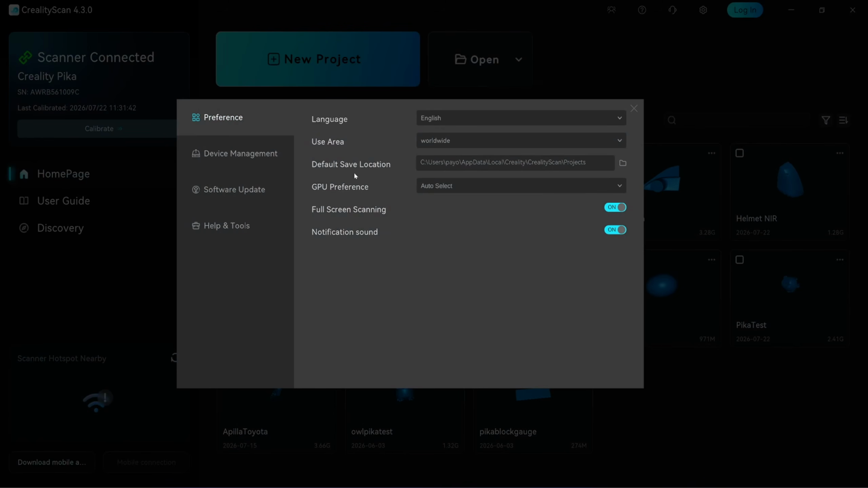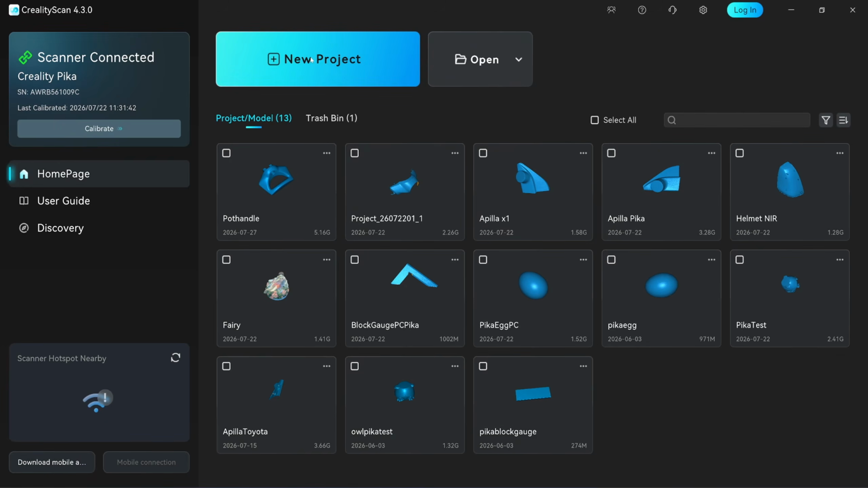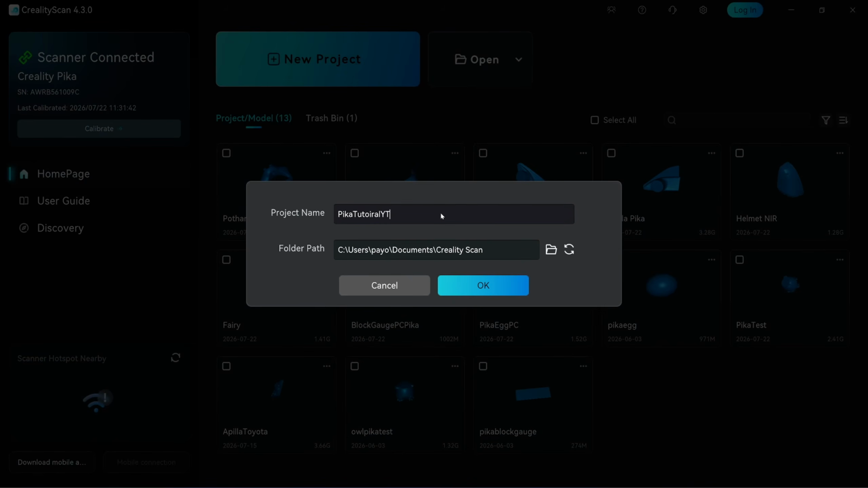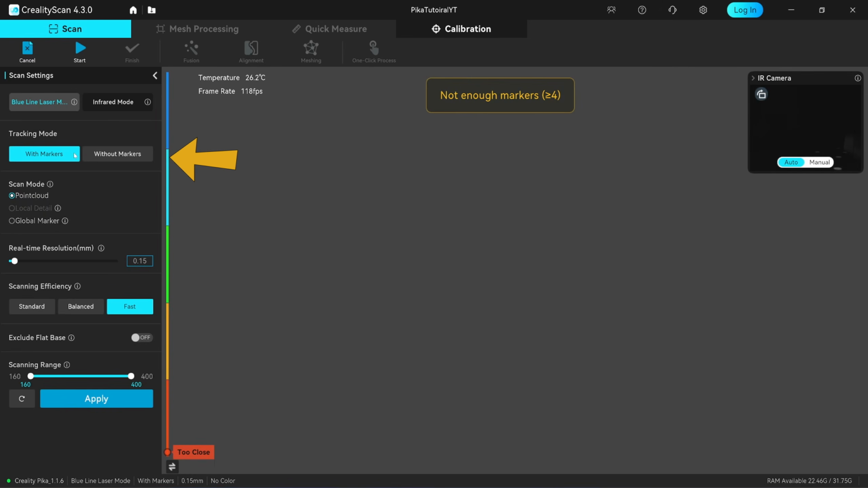Before creating a new project, set the default save location from the settings menu. Then click on new project. You can also include a space in the project name. When connected by cable, you have two tracking options, with markers or without markers. I will choose with markers for the first demonstration.